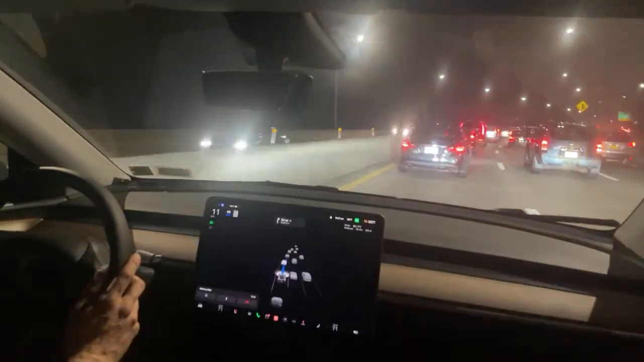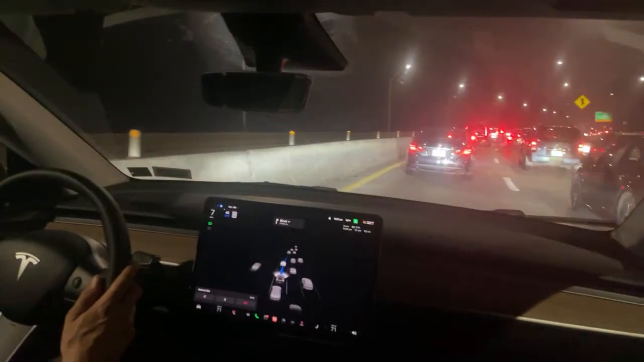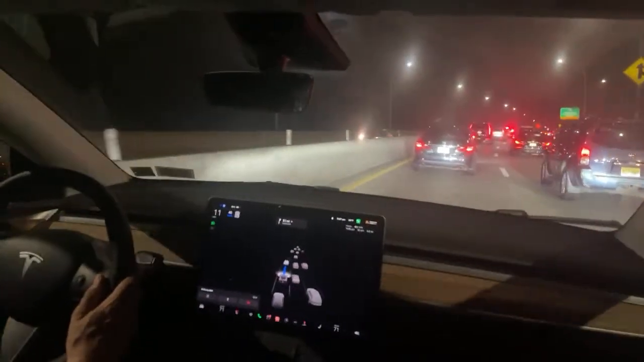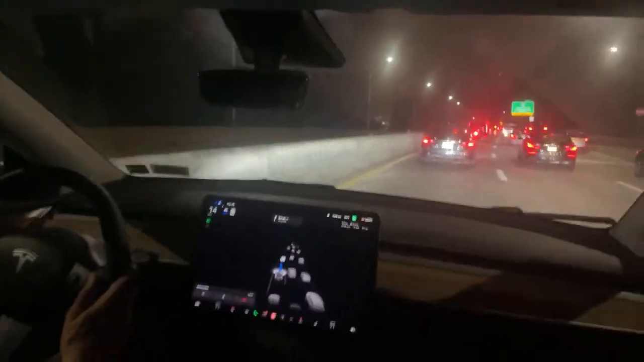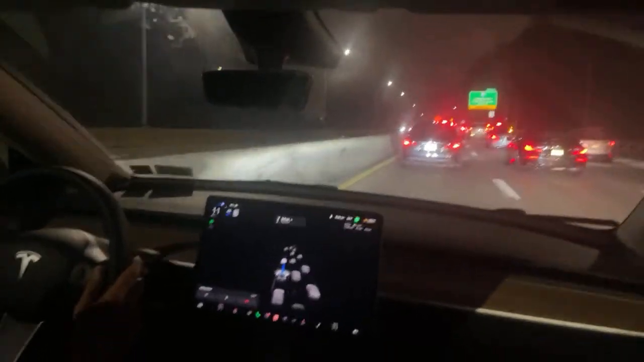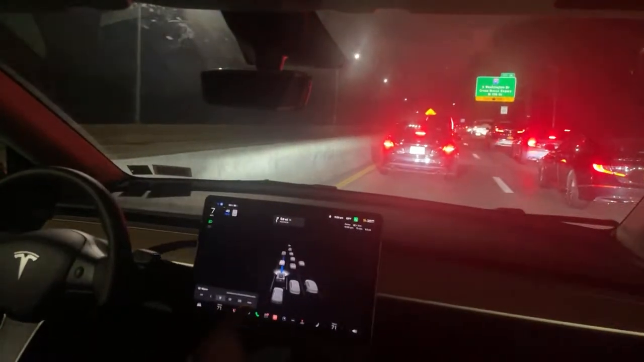Oh, and that's one of my favorite things when you're in full self-driving and those windshield wipers think that it's raining. You can't turn them off because full self-driving has the windshield wipers on automatic. Kind of a negative. You don't want to mess up your wiper blades. But I can't turn them off right now if I wanted to. I mean, I could. I have to take us out of full self-driving. And you can see right here, it's on automatic. So if I go to put it on 2, it's going to go back to automatic.